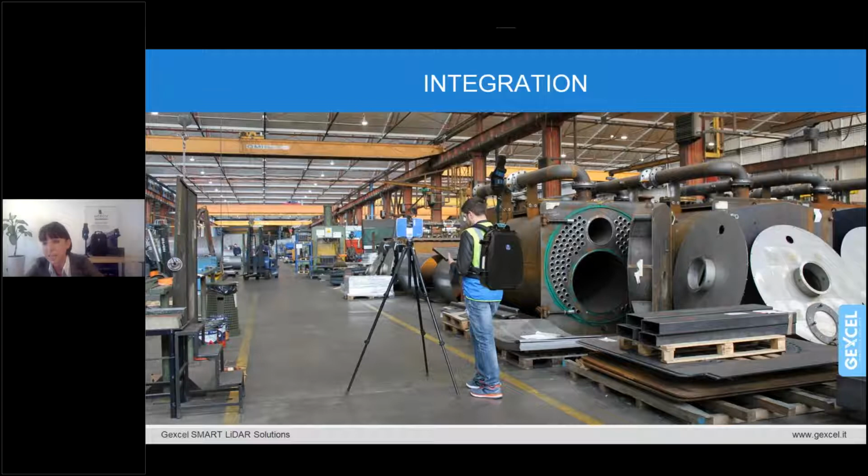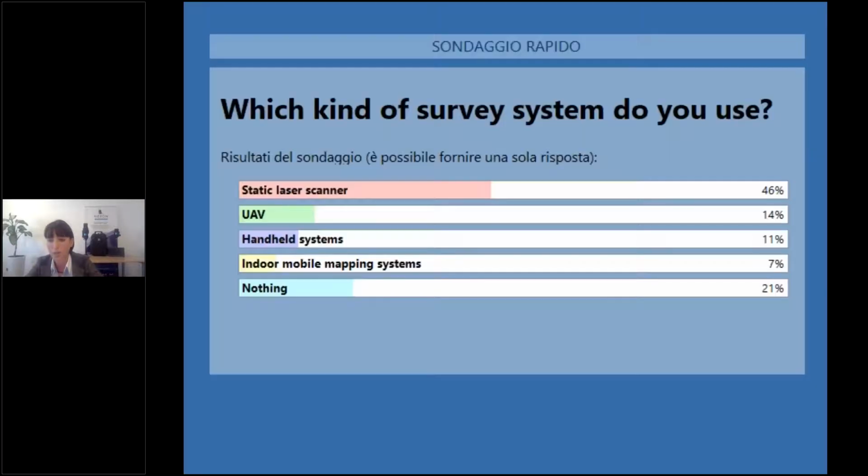It's right that these SLAM systems keep their own individuality and technical specifications. So looking in this direction, HERON philosophy is integrating the static laser scanner point cloud where more accurate detail is requested.